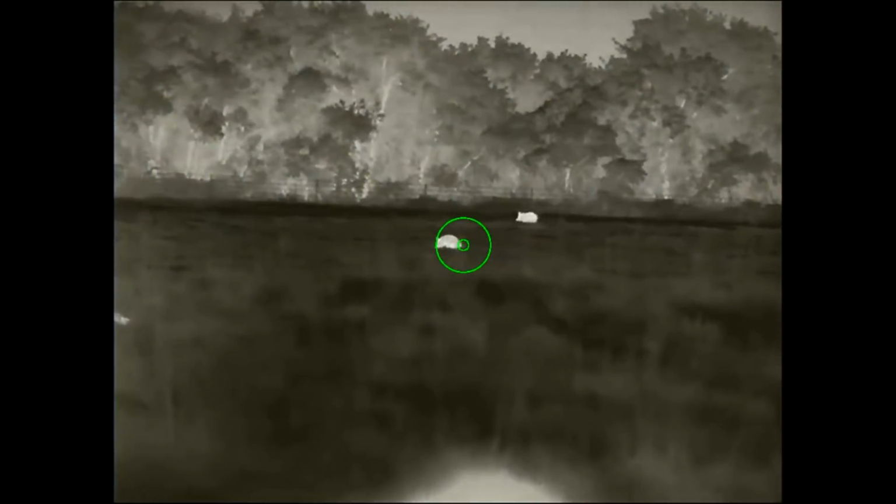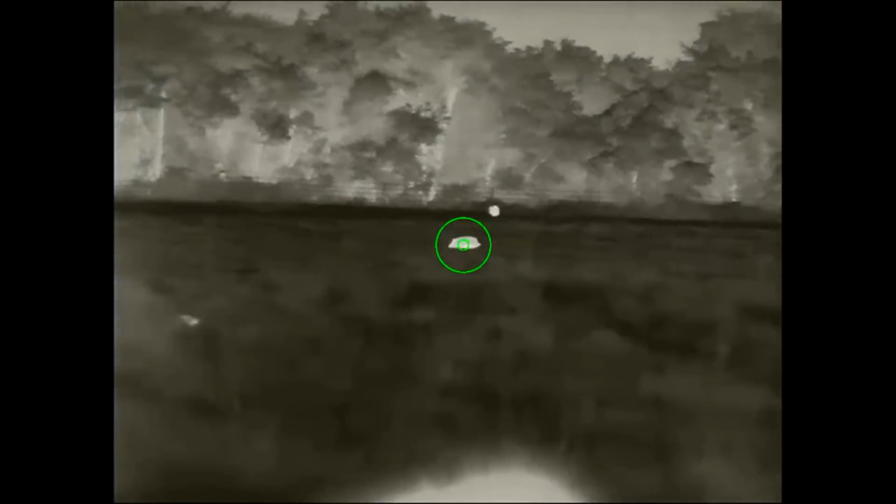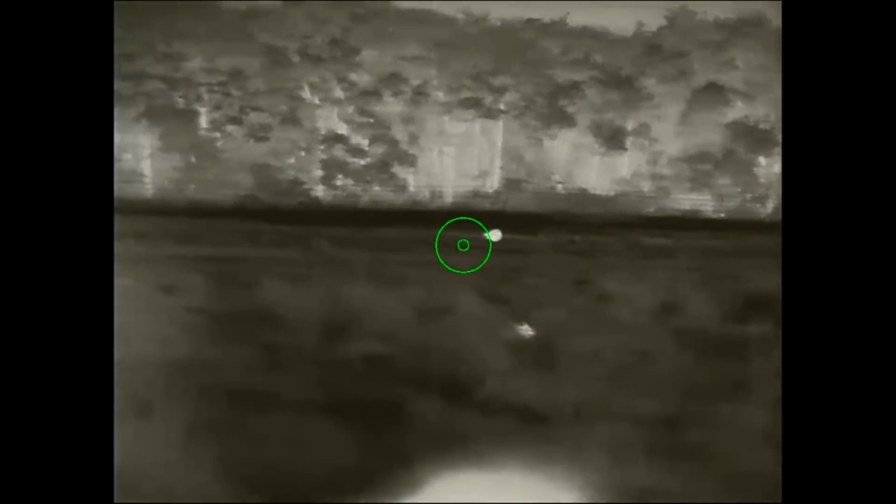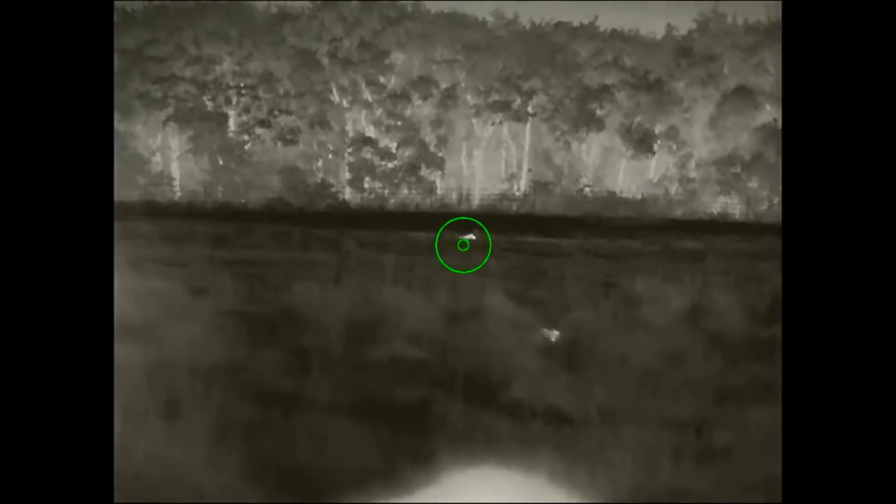I believe that's 2 more hits. There he goes. Another one. Still another. And a quality assurance shot right there. And he has no more targets.